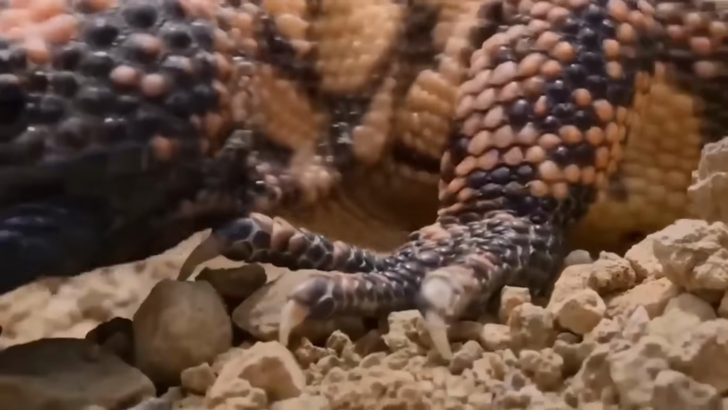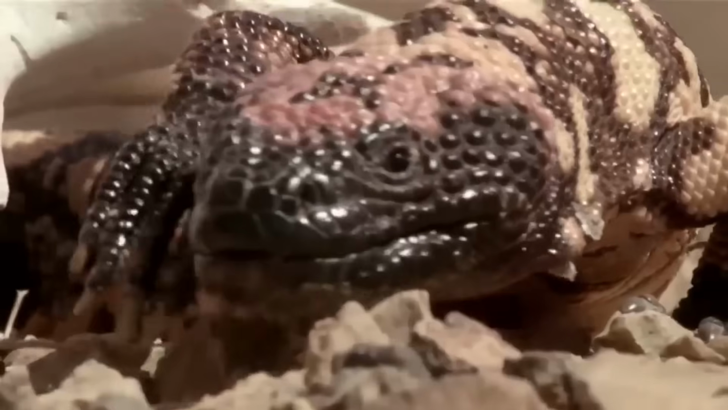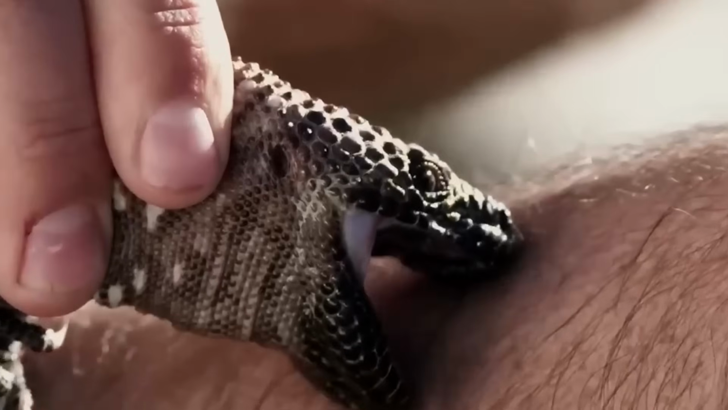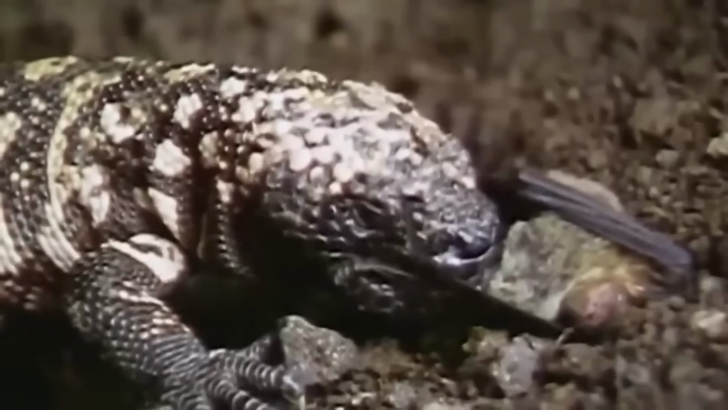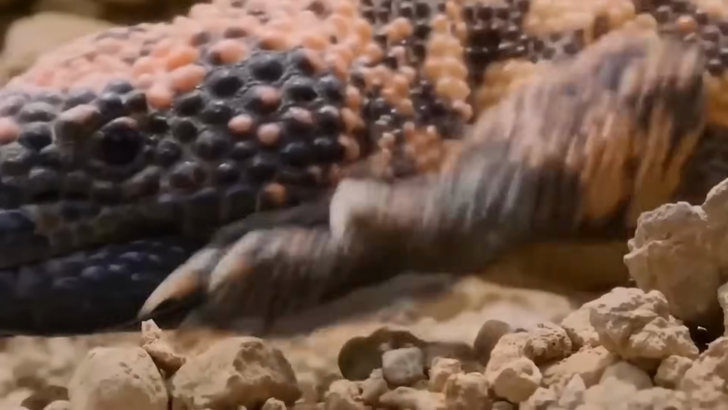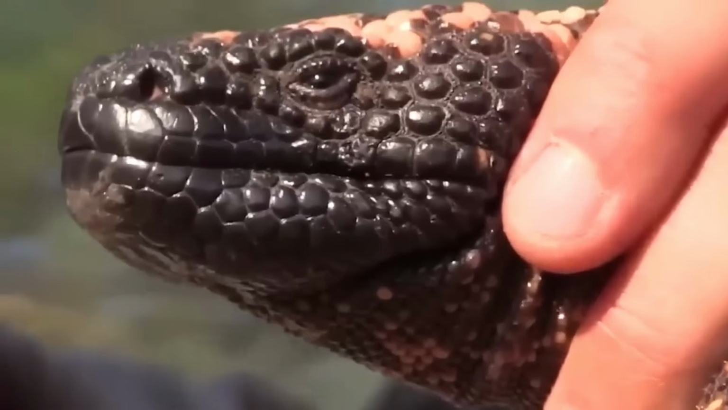This little dude might look like it's straight out of a sci-fi movie, but trust me, it's 100% real and 100% not to be messed with. Why? Because it's one of the only venomous lizards out there. That's right, this sneaky little guy packs a bite that can cause some serious pain and swelling. But here's where things get mysterious. Nobody really knows why it's venomous. Is it for hunting? Self-defense? Who knows? All we do know is that if you ever come across a Gila monster, it's best to give it some space. After all, you don't want to end up on the receiving end of a venomous bite from this cool but dangerous lizard.